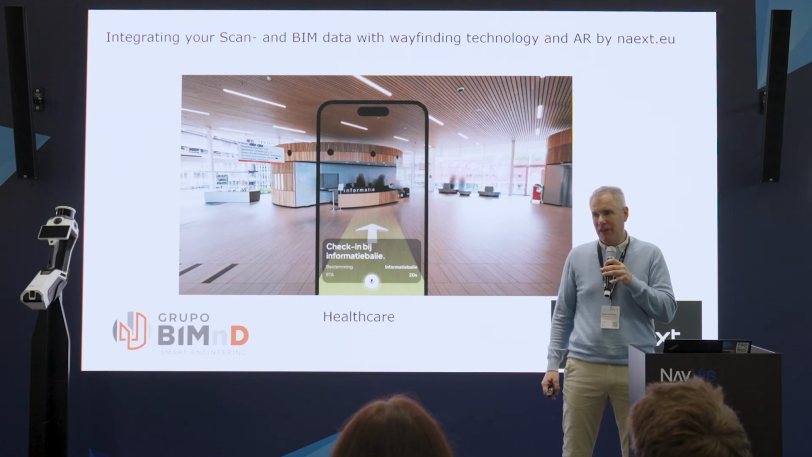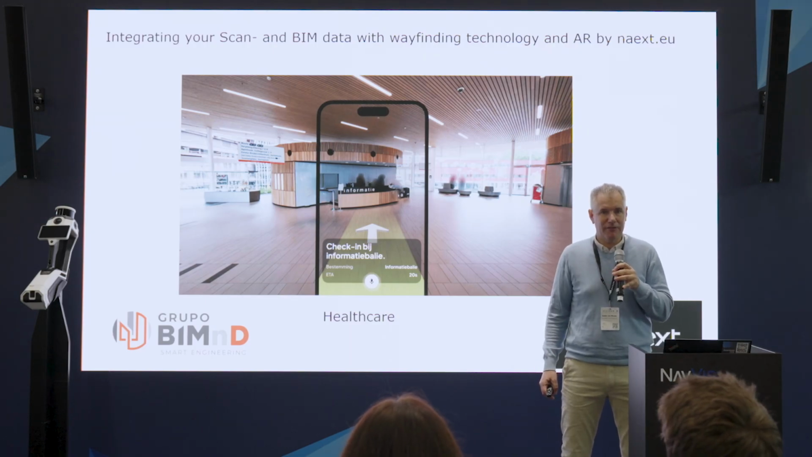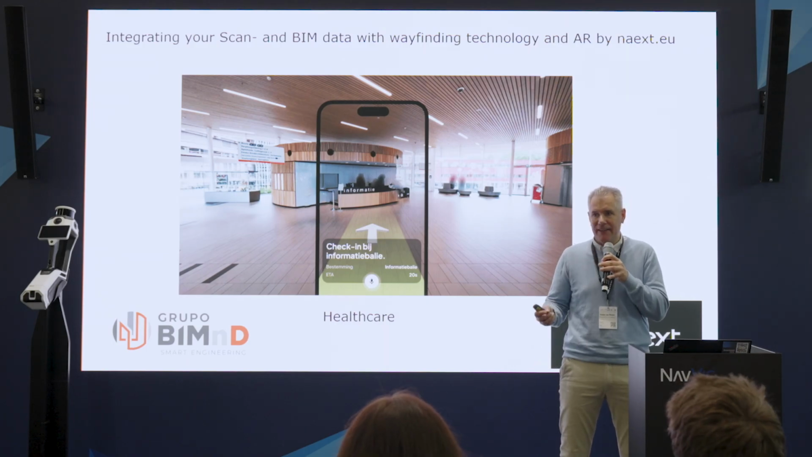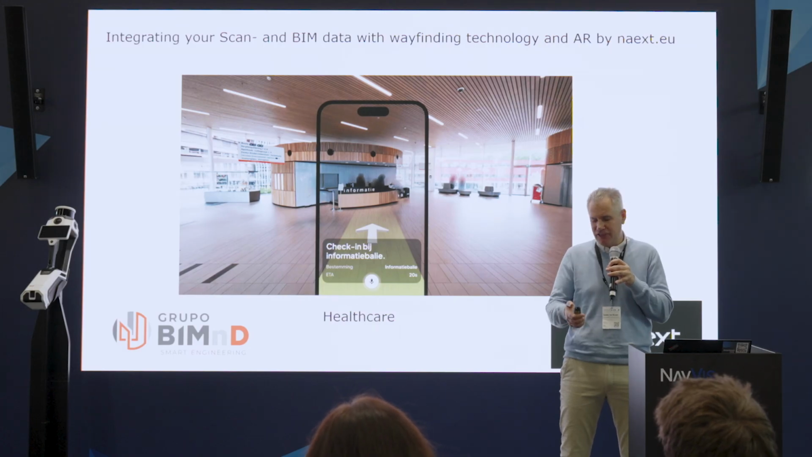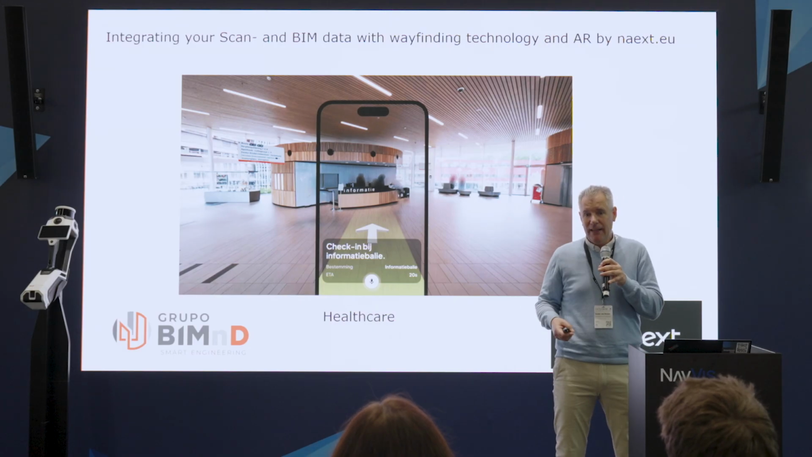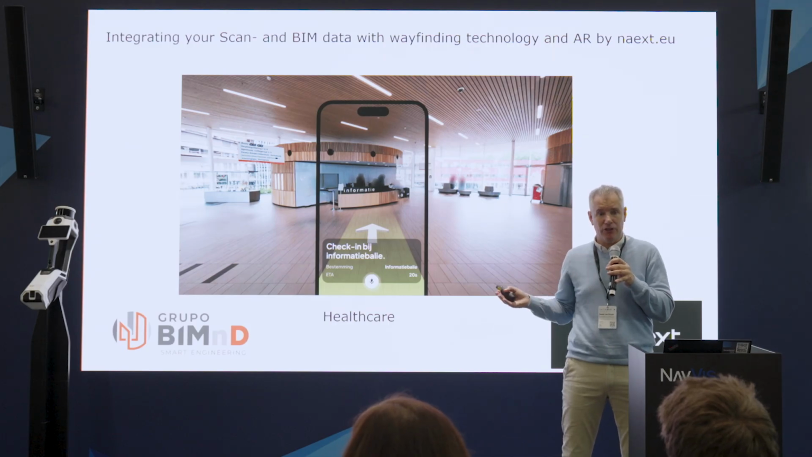Together with our partner Next, we are developing a platform for indoor wayfinding. So we all know Google wayfinding, so that you walk on the street, you say, I want to go to this destination, and then Google shows you the way. But we also want that for indoor.